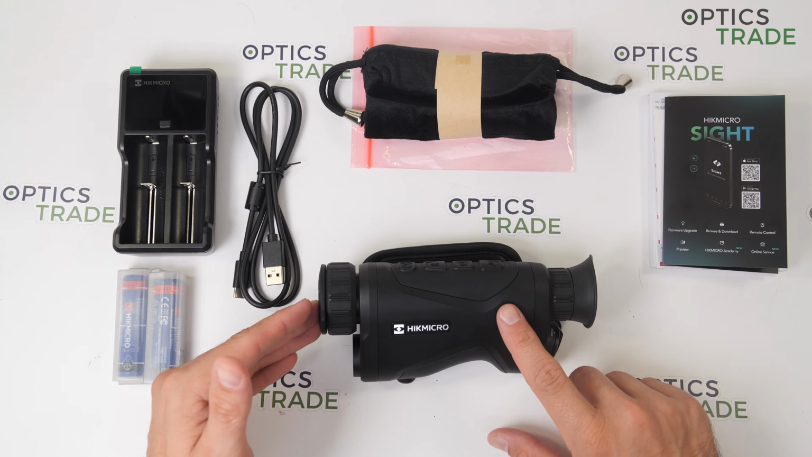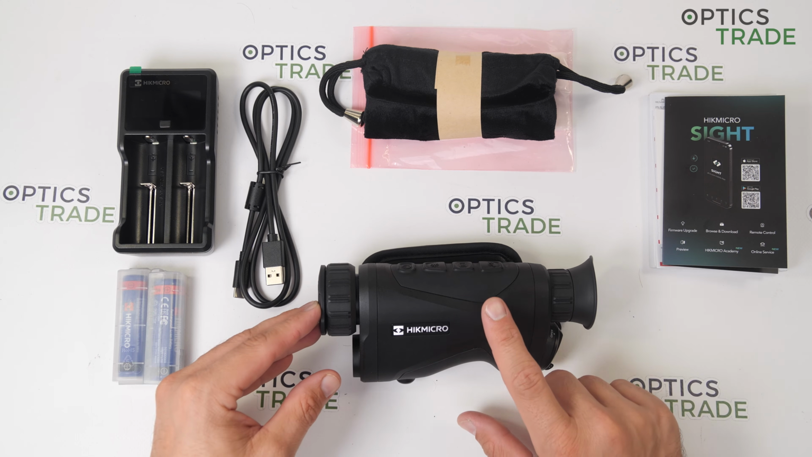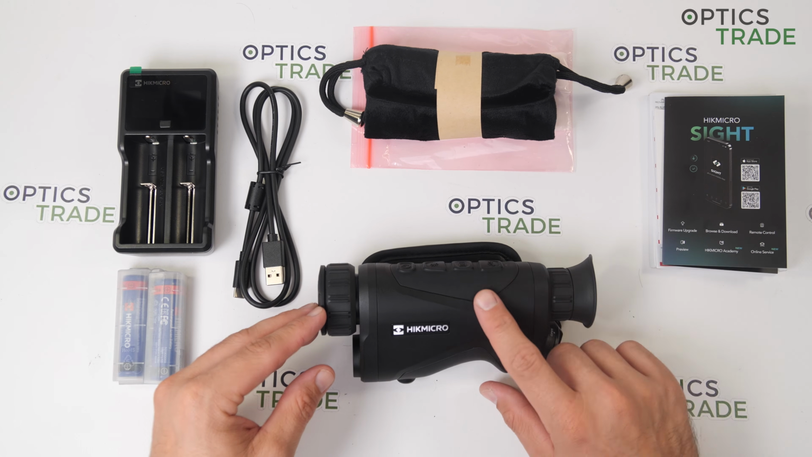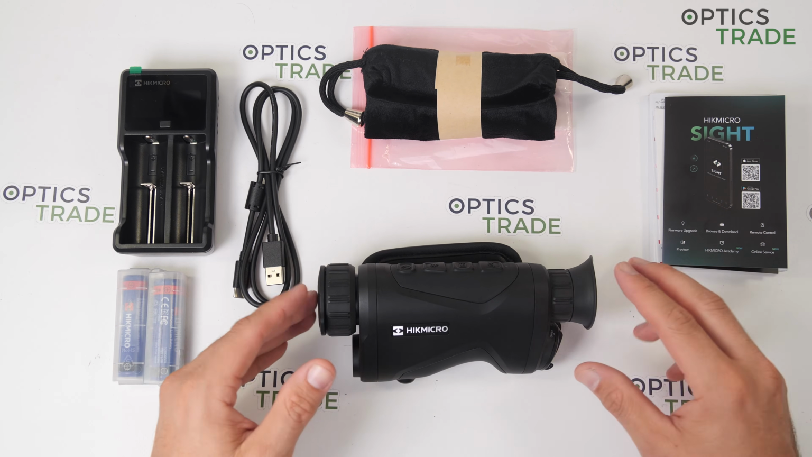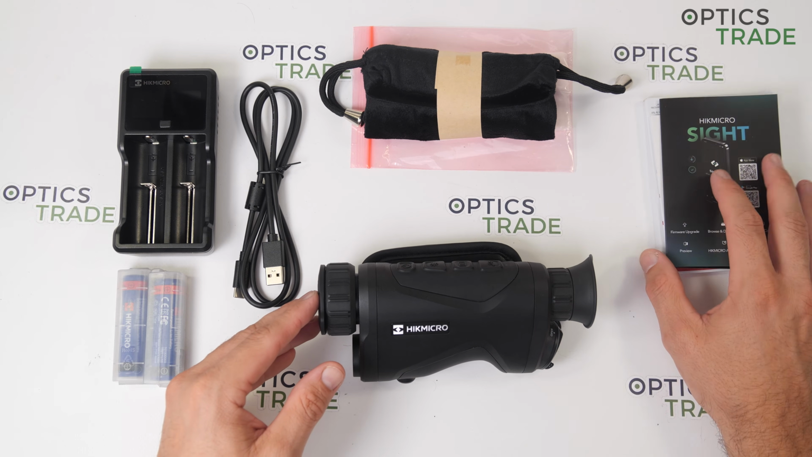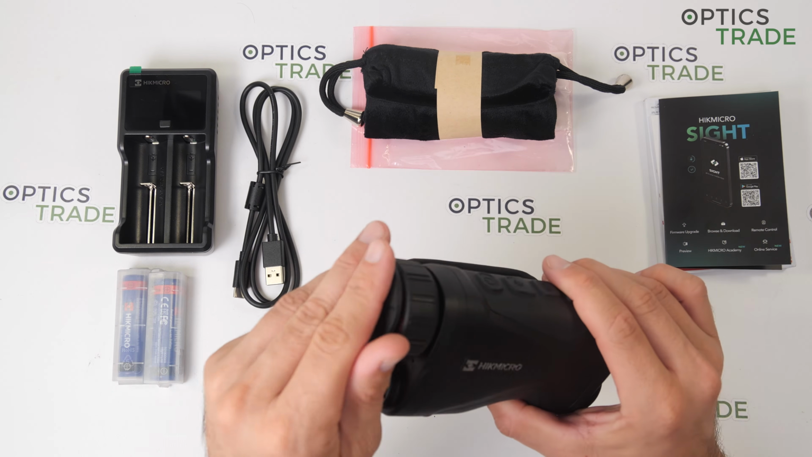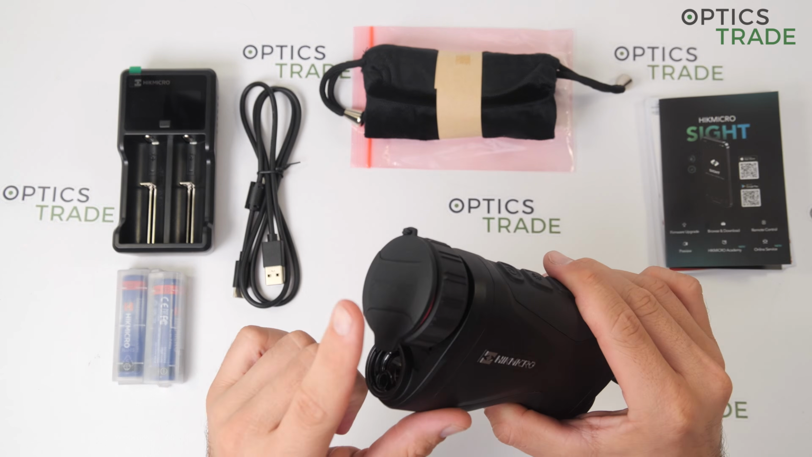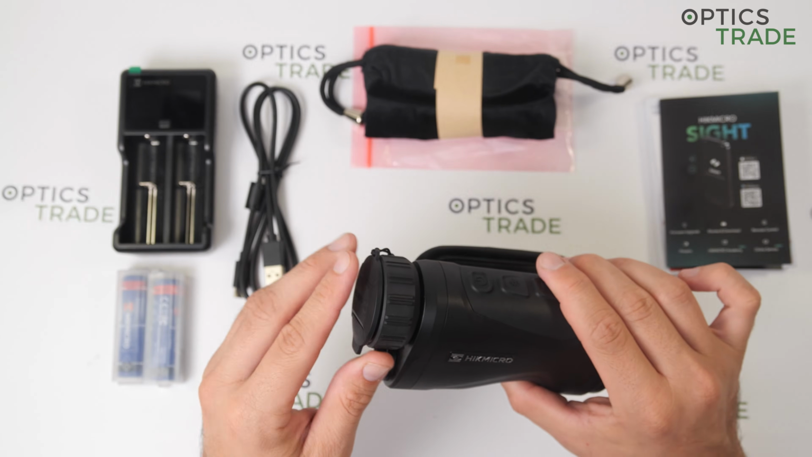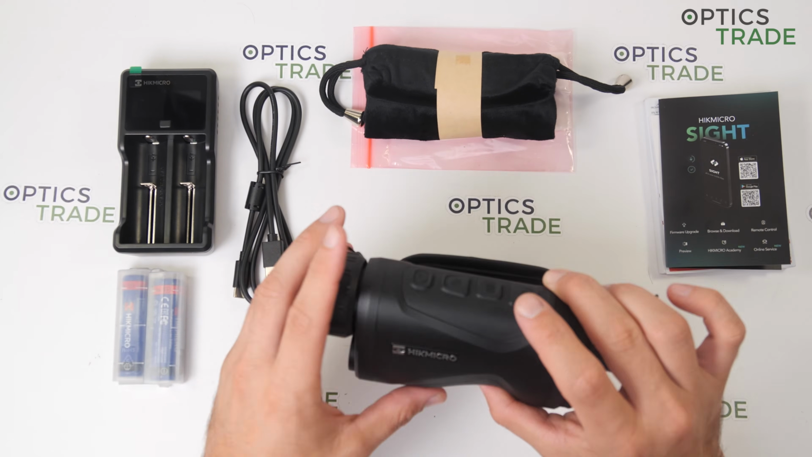There are 3 calibration modes for the sensor: automatic, manual, and semi-automatic, or external. It stays in the manual, which means that you have to close the cover on the objective and then start the calibration.